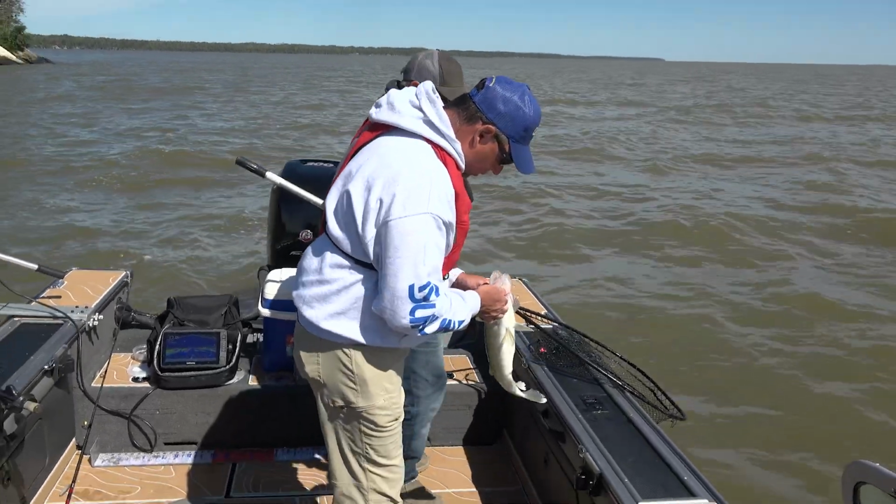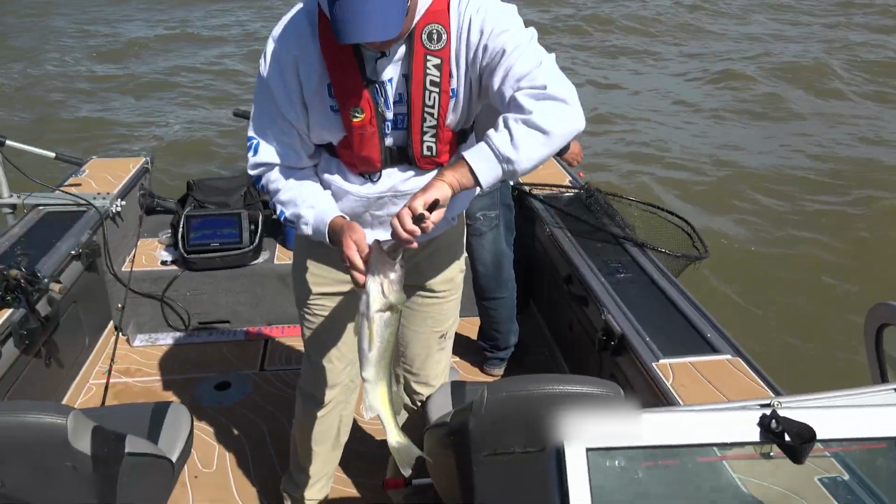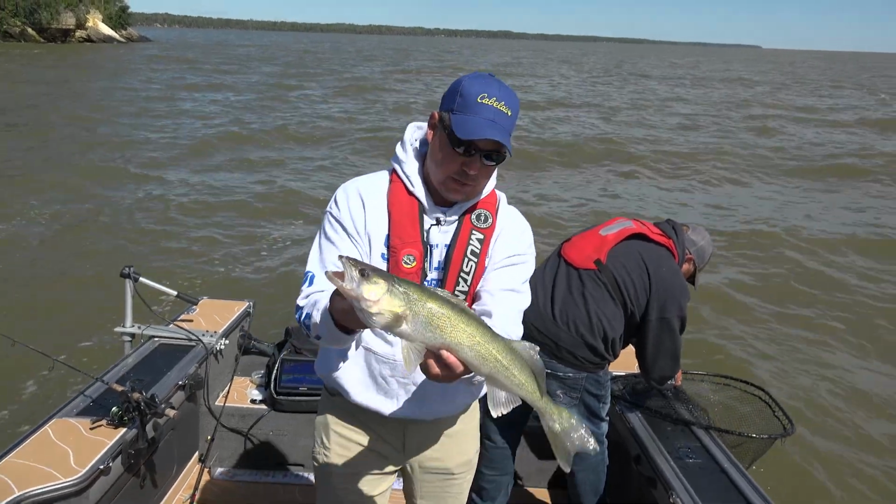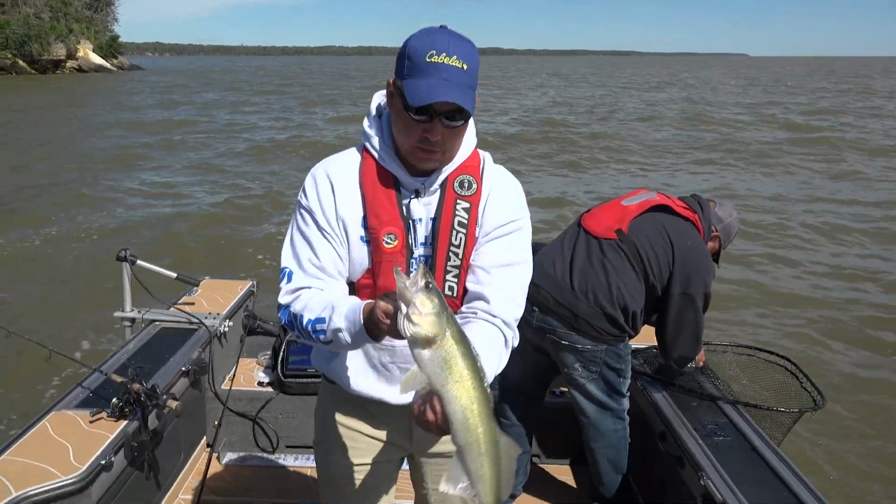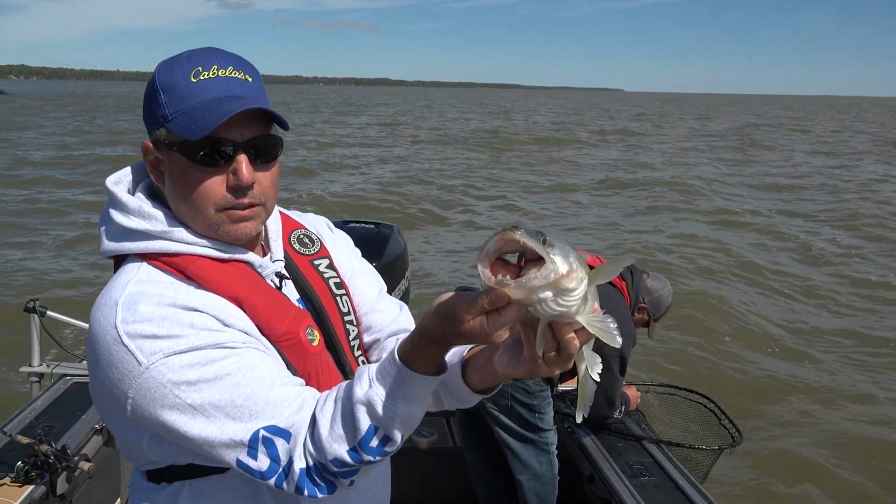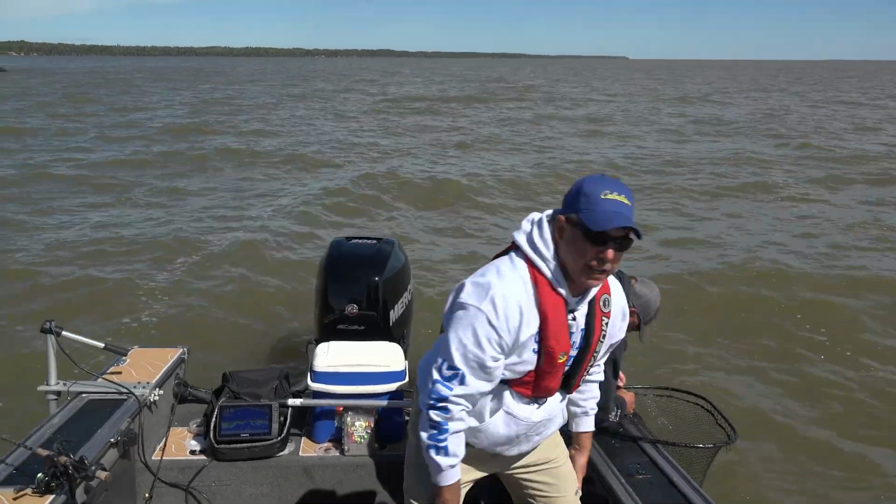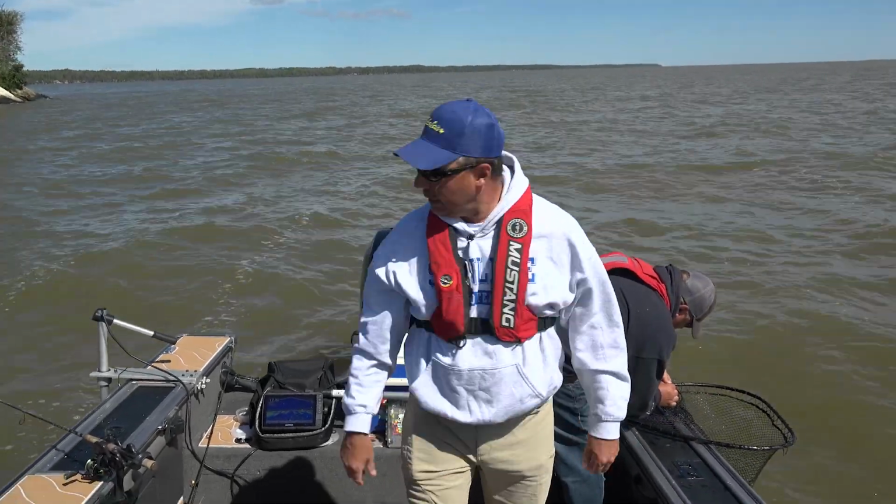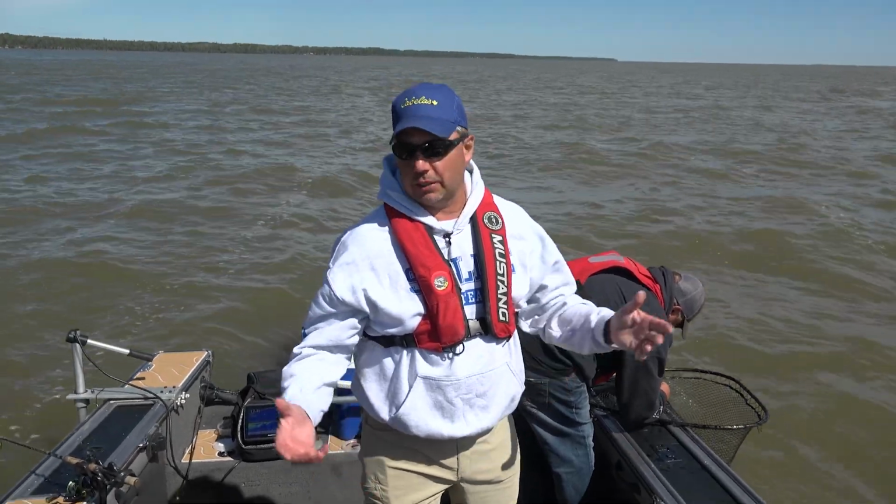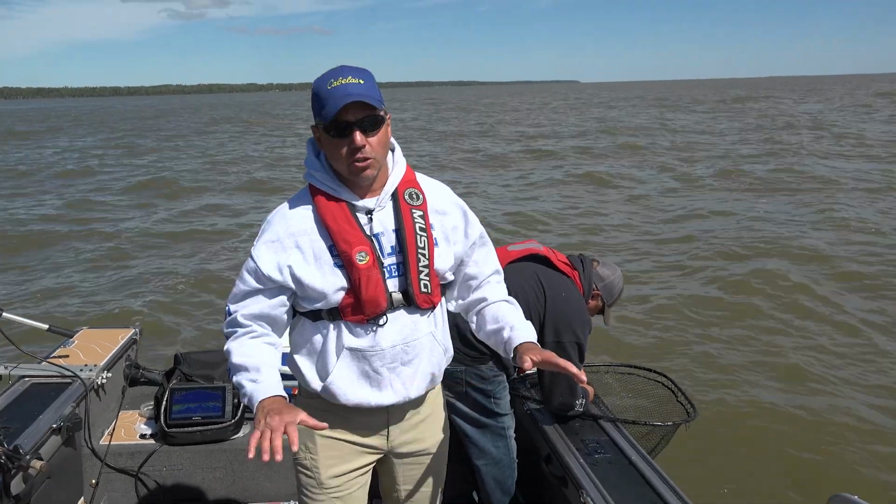What is that? Take a look at it. I want to take his meal out. That's like a huge minnow or something. Maybe it's a Cisco. I don't know if you can see it in his mouth. So they're feeding. Yeah, he must have just eaten that and then took my bait. So they're down there. They can be really aggressive. And it's noon, about 12:15. So the myth of walleye only biting in the morning and evening is not true.